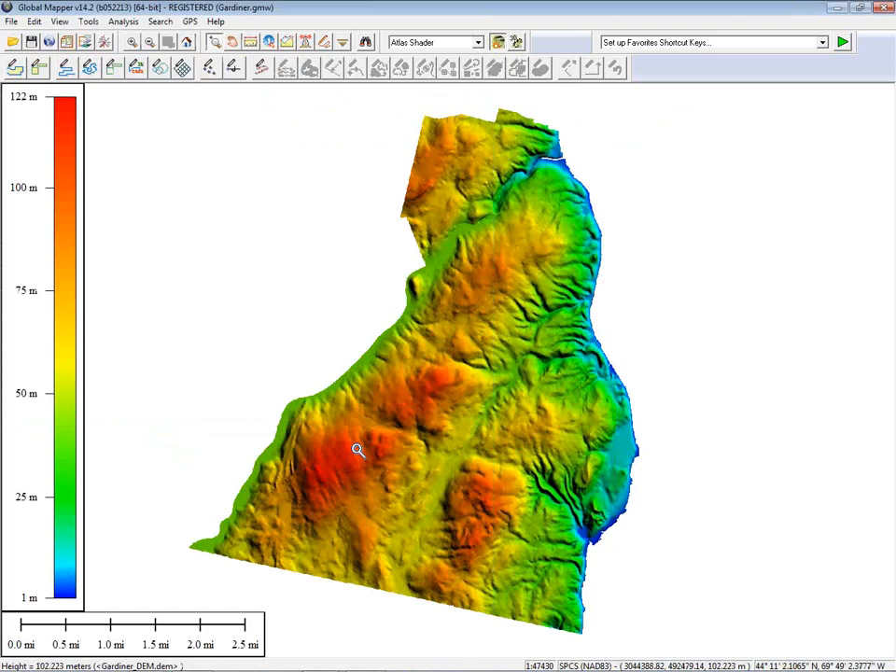This example is an elevation data set that I acquired using that 10-meter NED data that I referenced through the download online data dialog box. In this case, I saved a local subset of that data and actually cropped it to the boundaries of the town, in this case, the town of Gardner in Maine, and that's why you're seeing this shape.